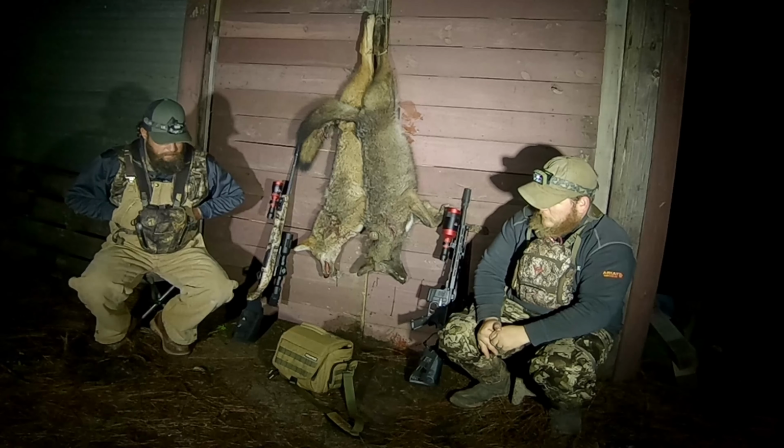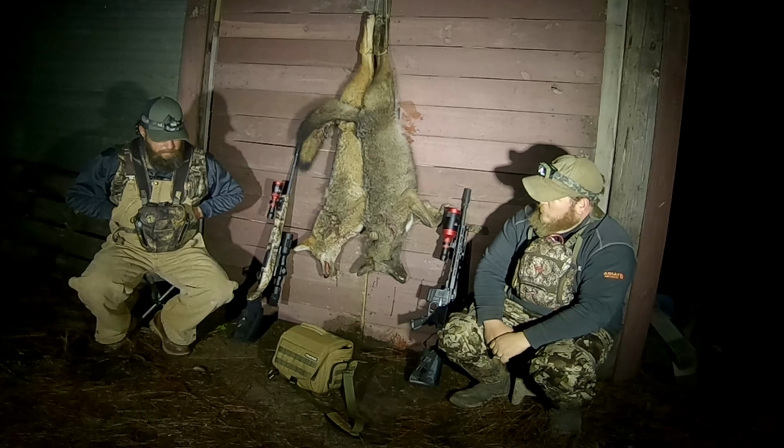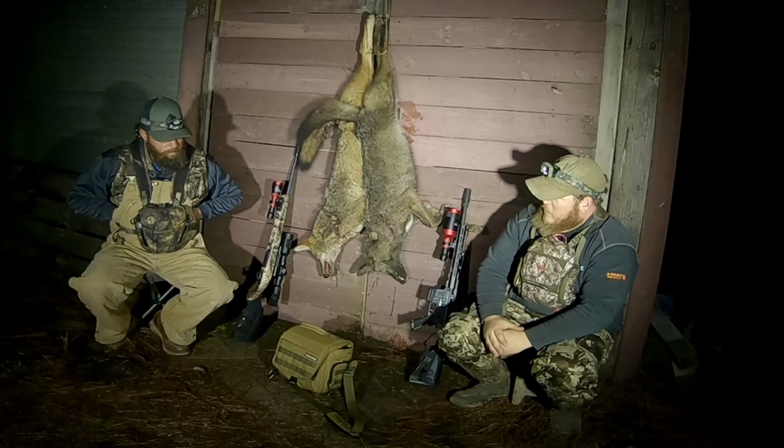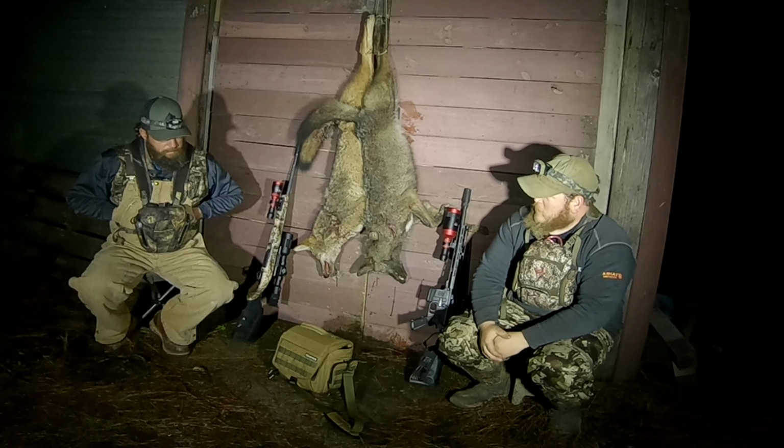I was aiming. But as you'll see in your new scope, the one you got, you see where he zoomed in like to 7.6 or something like that. Yeah, I zoomed in almost to an 8 power, and then shot that one. We called for a little bit longer.